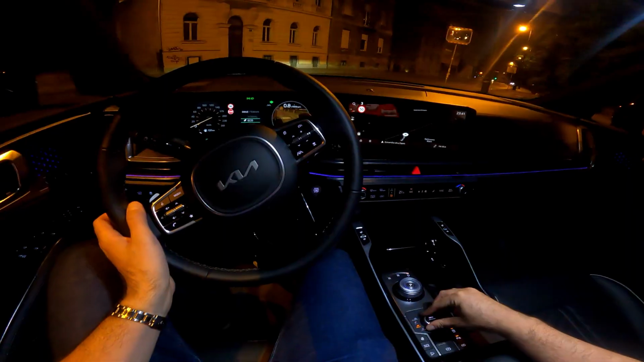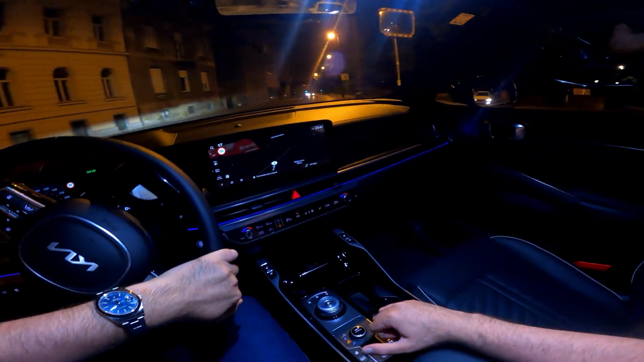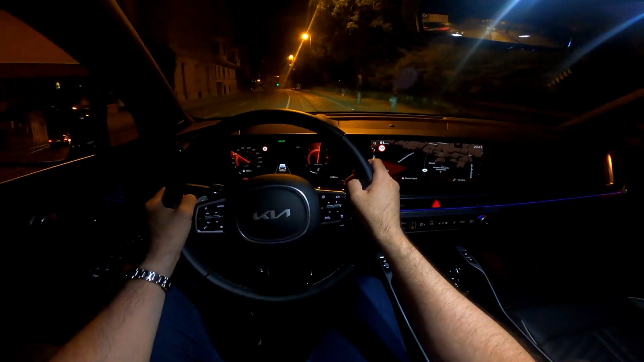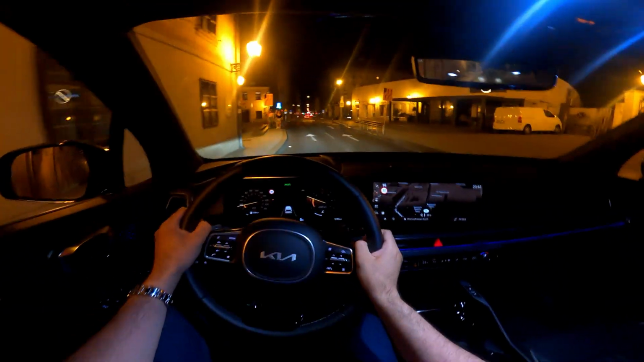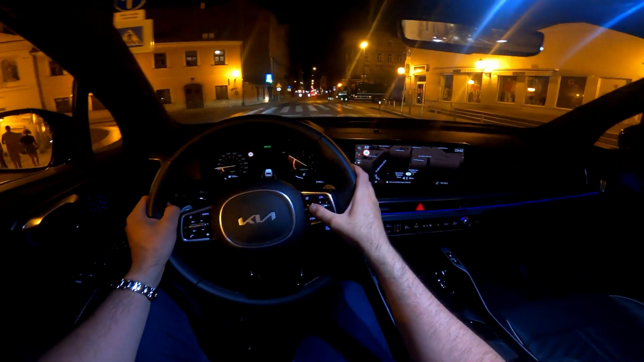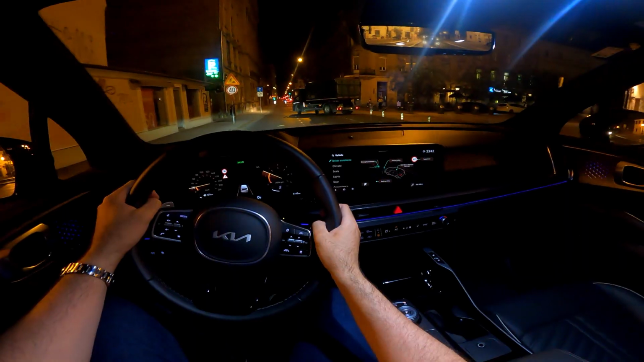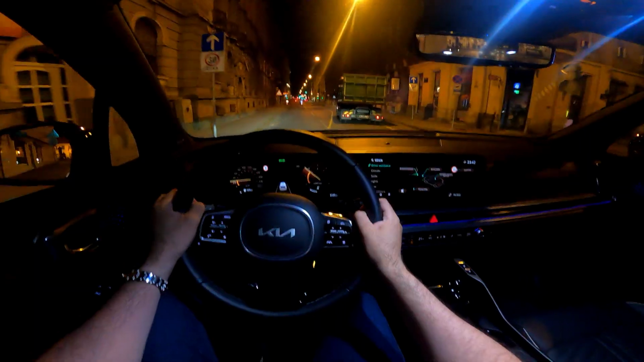Let's do a little acceleration in sport mode. That is really good. And this car has got a lot of driver assist and safety systems, and I already showed you the shortcut to access them. So there we go, and then you can adjust the way they work.